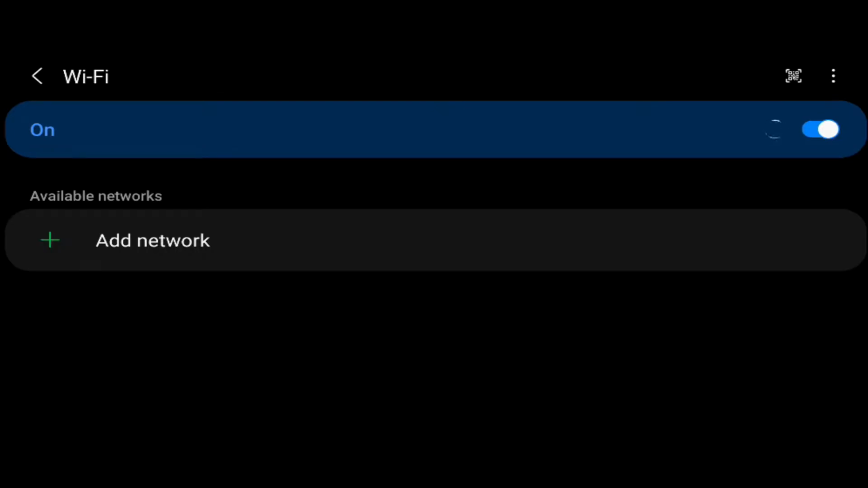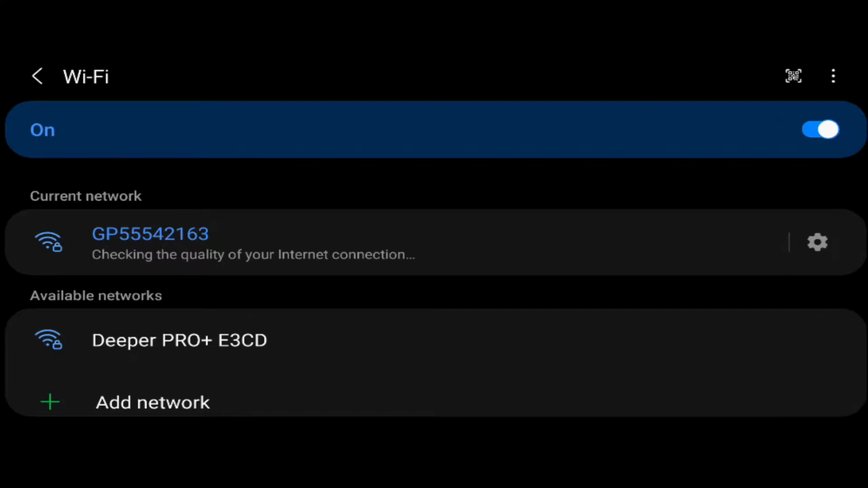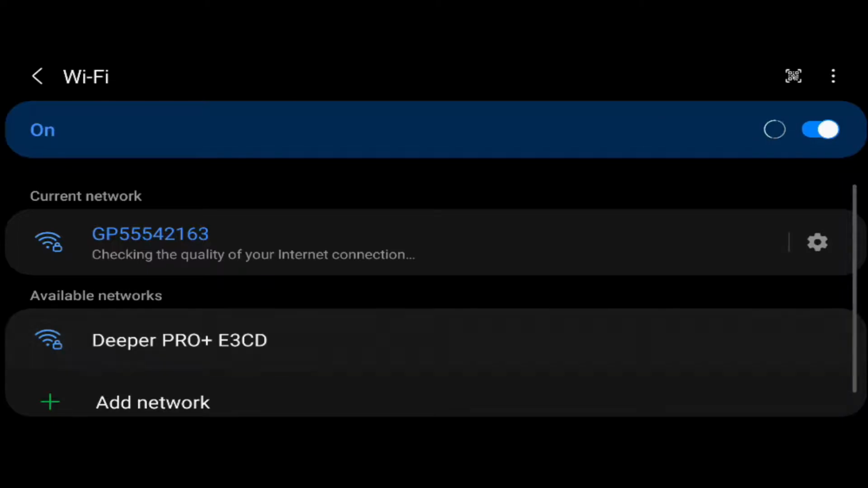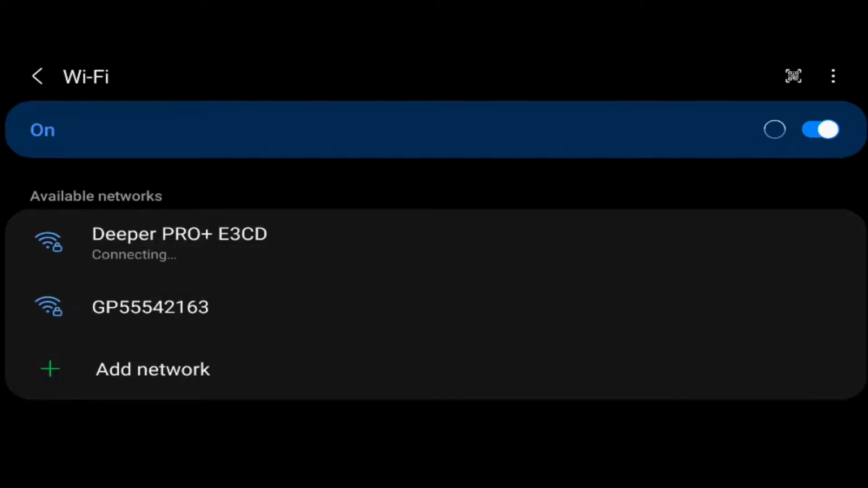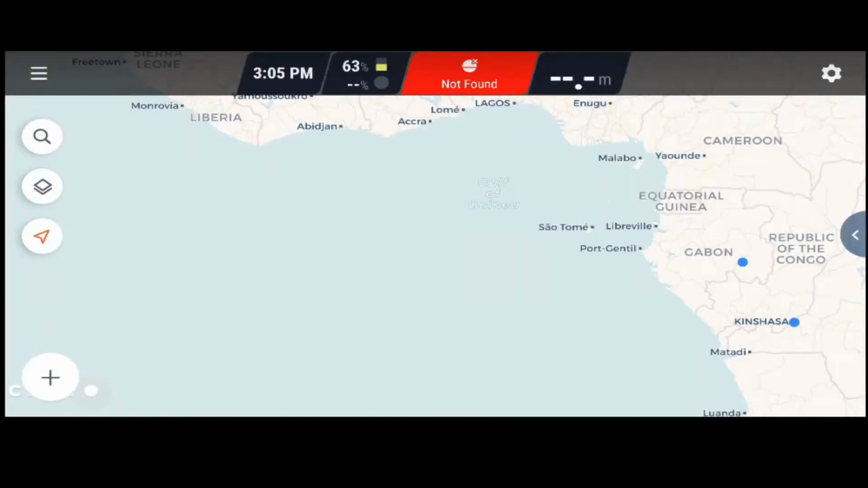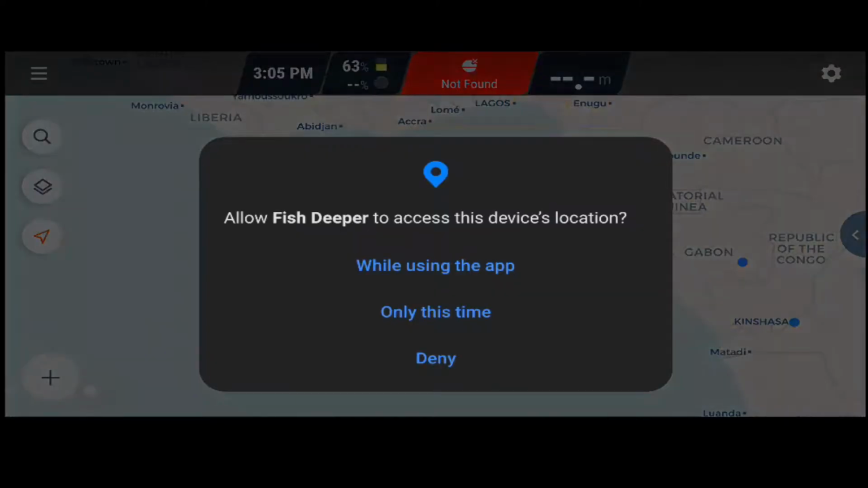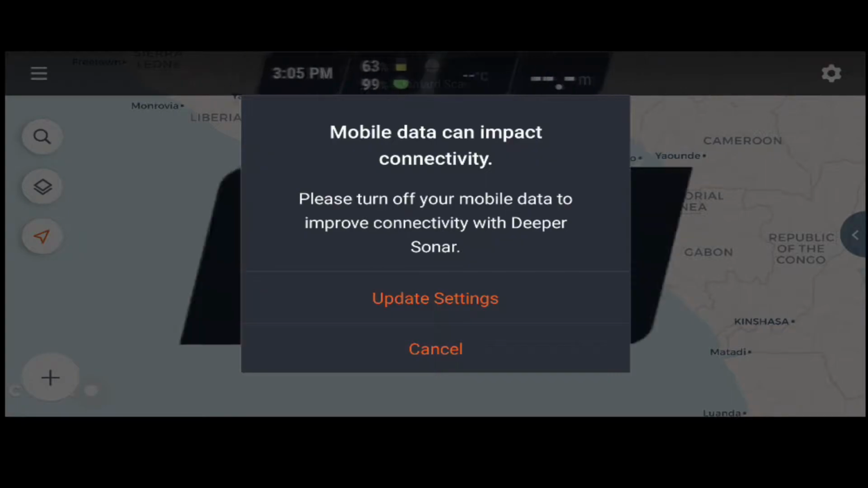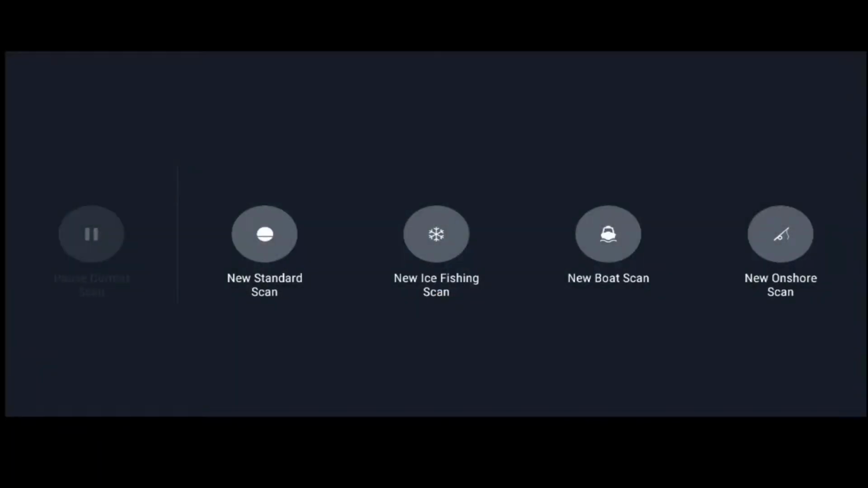The Deeper unit does create its own Wi-Fi hotspot, so you will... No, we're not connecting to that. I want to connect to this. Perfect. And it's going to ask you for permissions and whatnot.